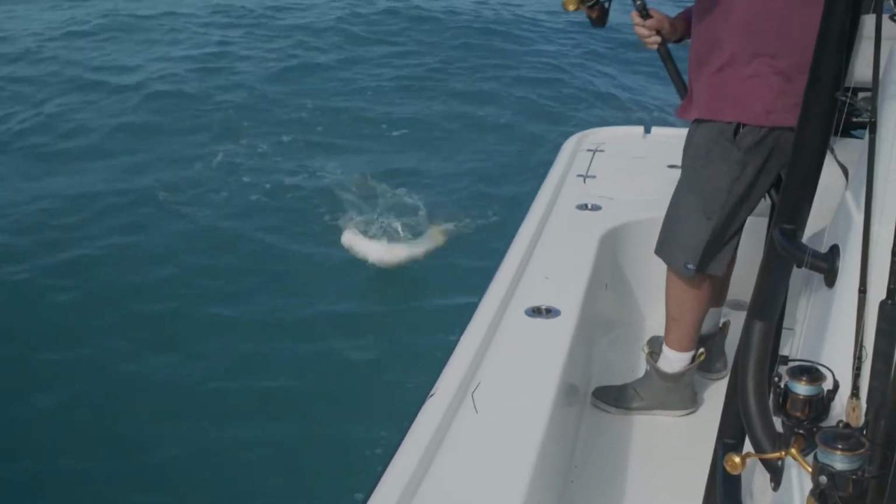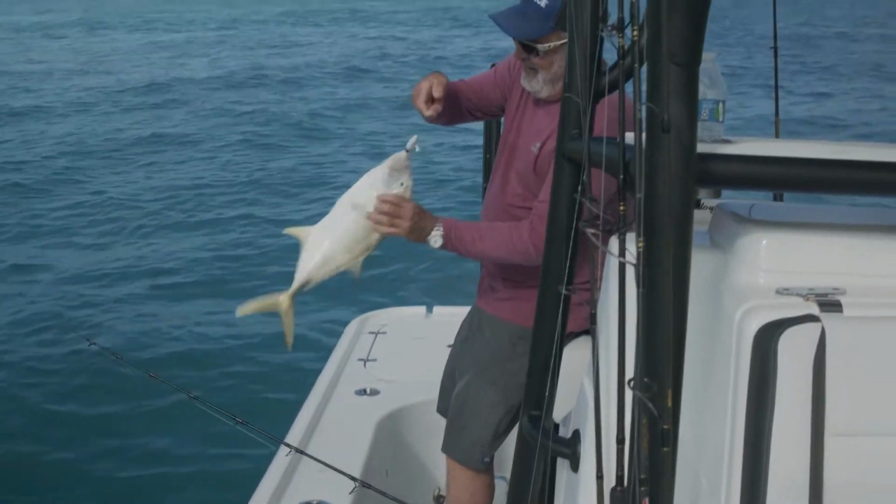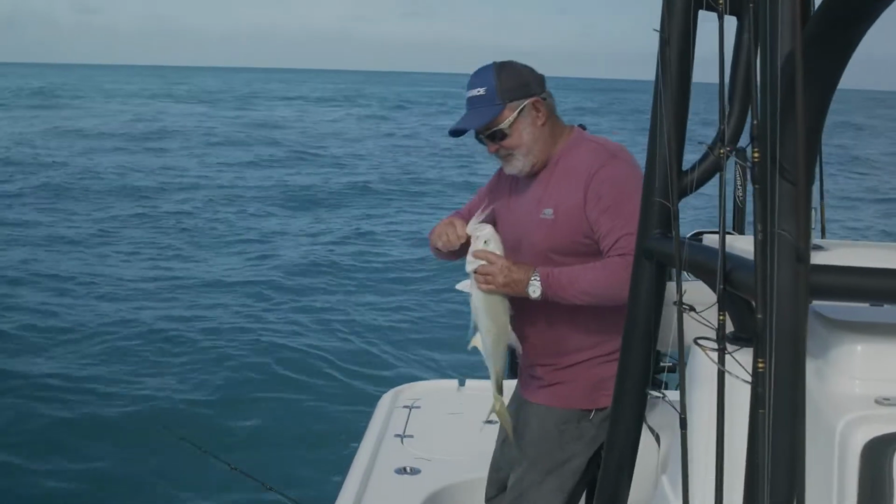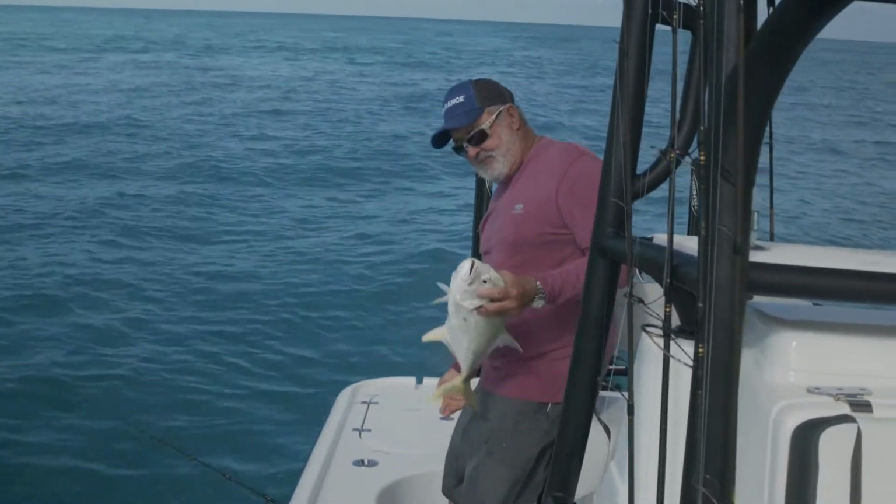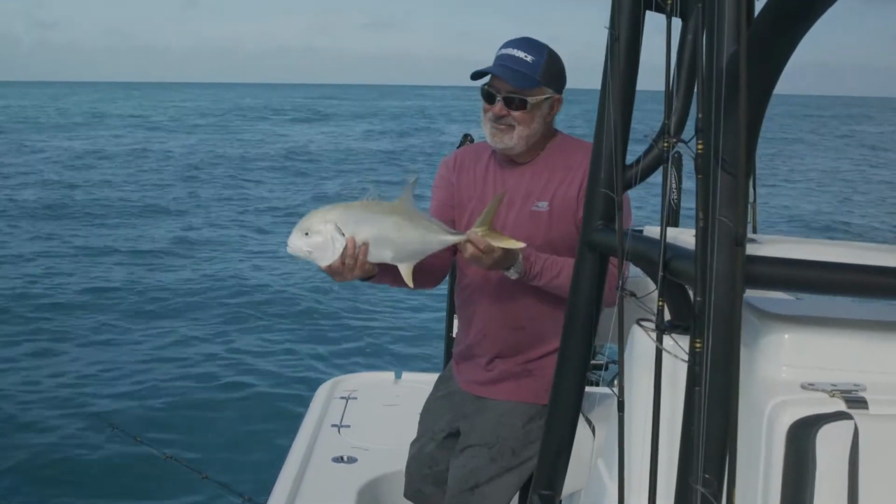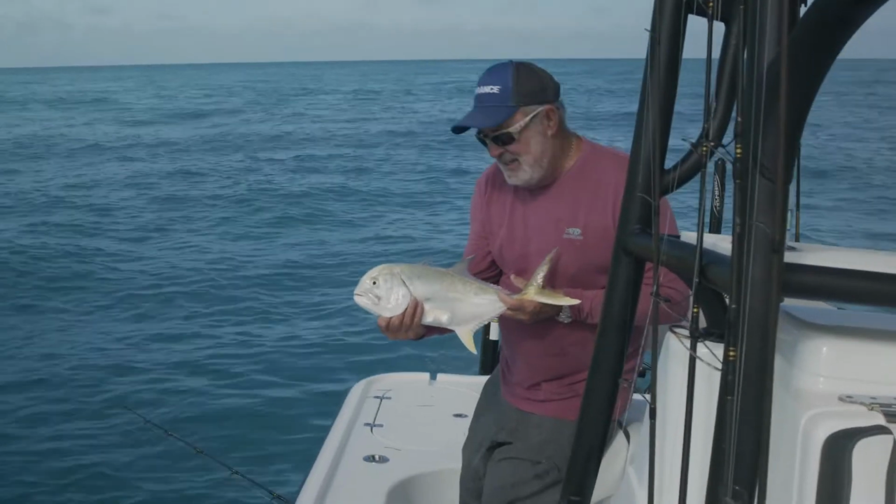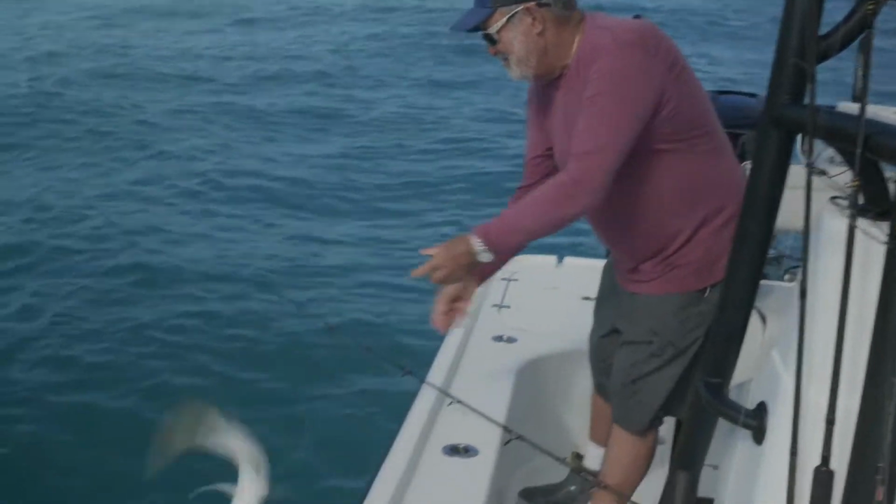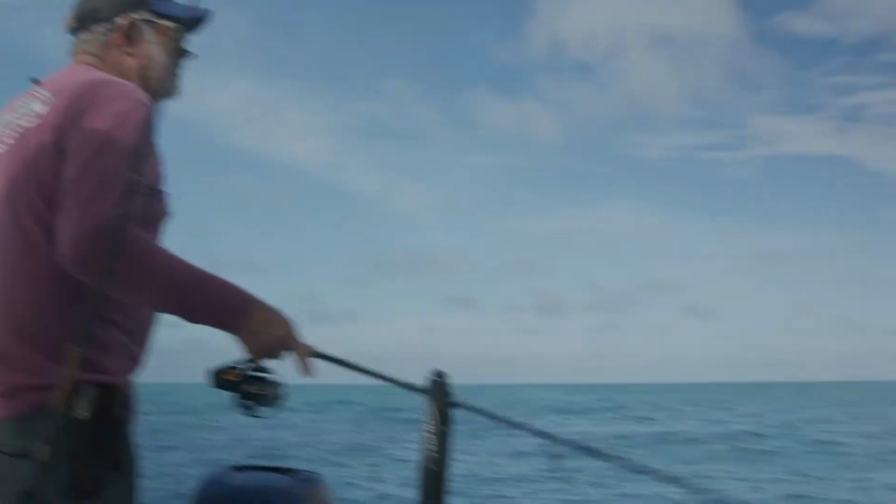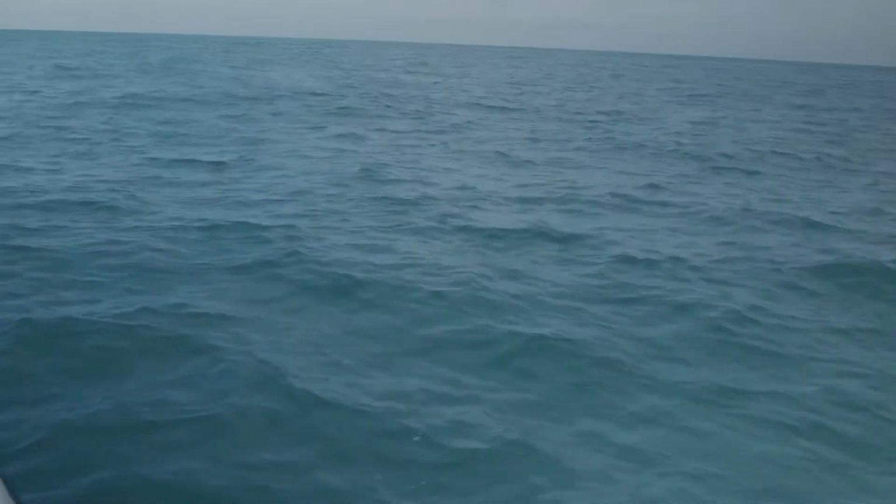That thing fights hard. Such a variety on these wrecks. It's awesome. Jack or bow? Say goodbye. Boy, these are some little teenager cootators. They rule the roost around here.